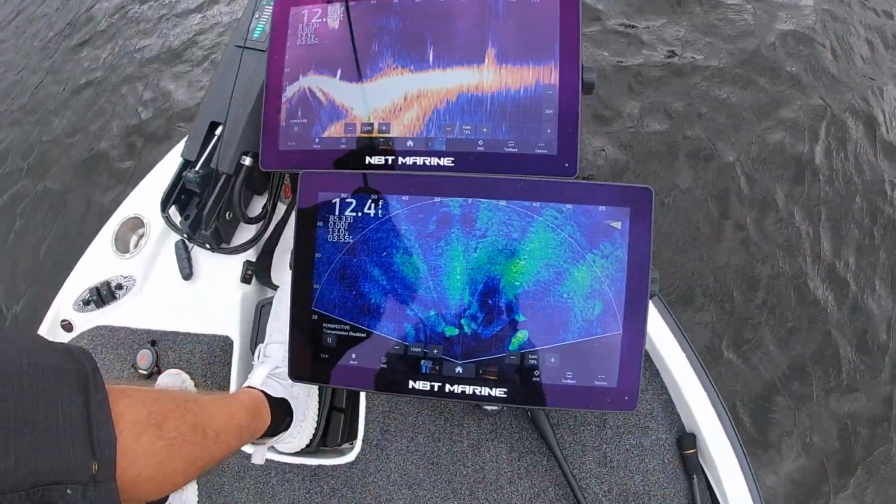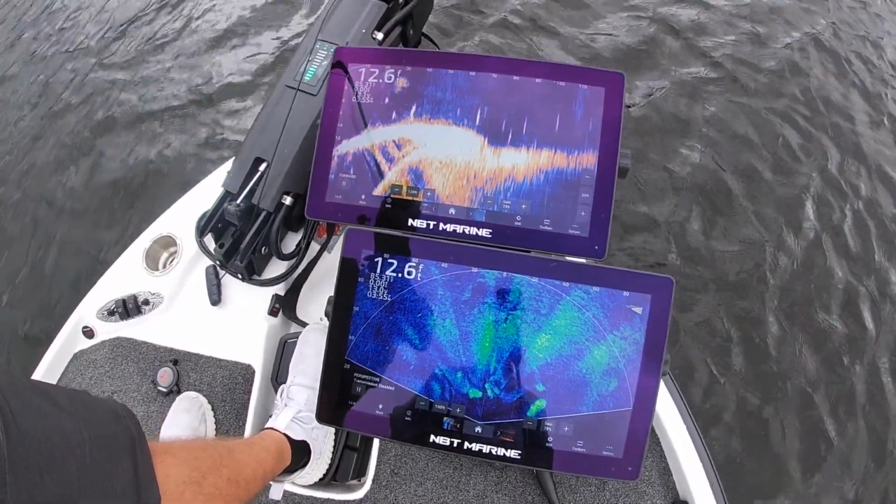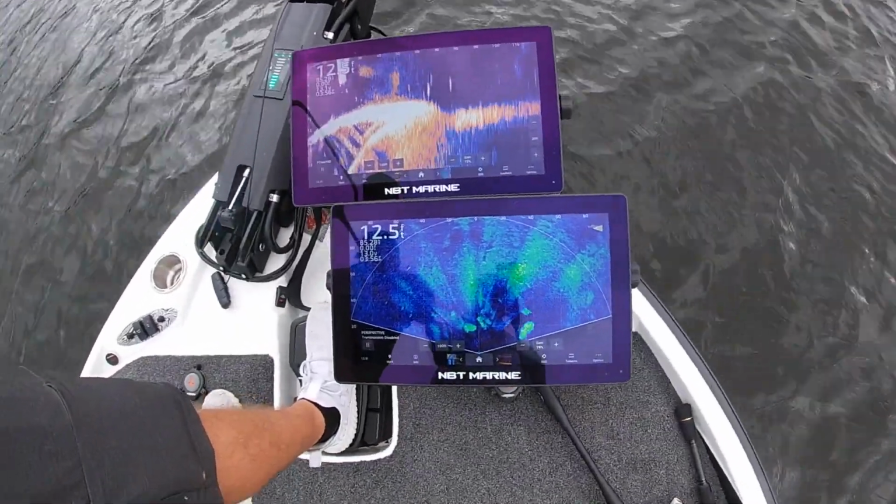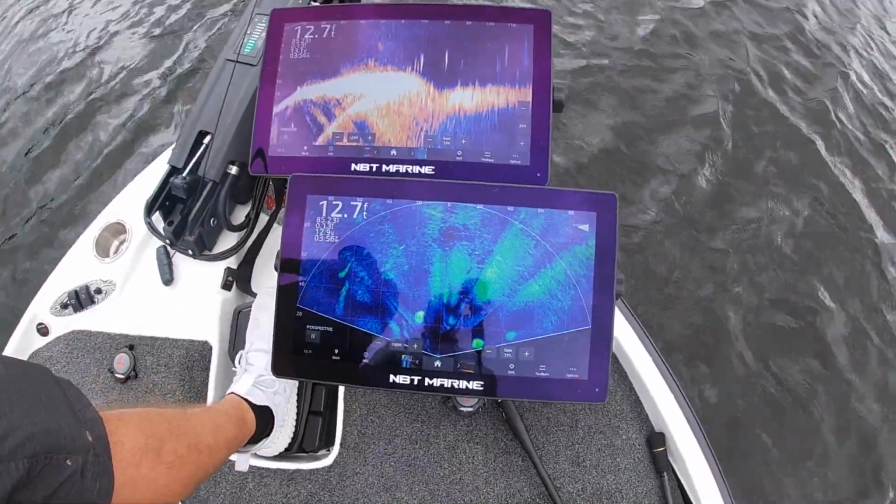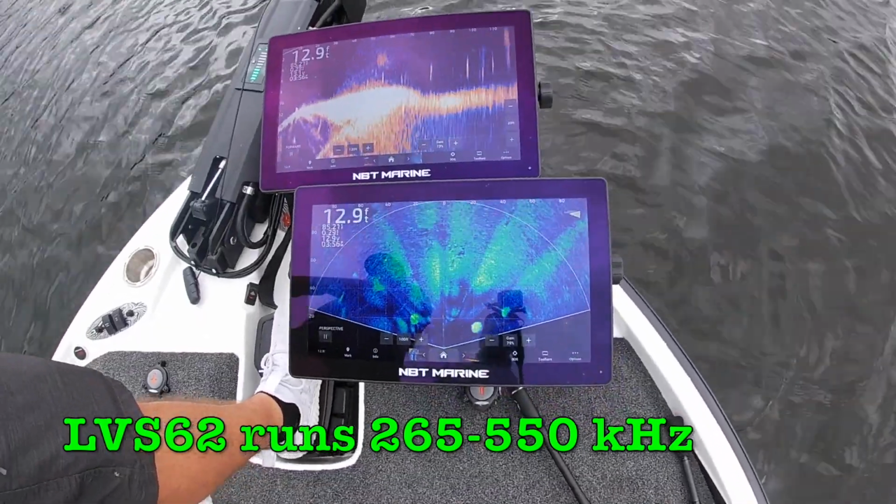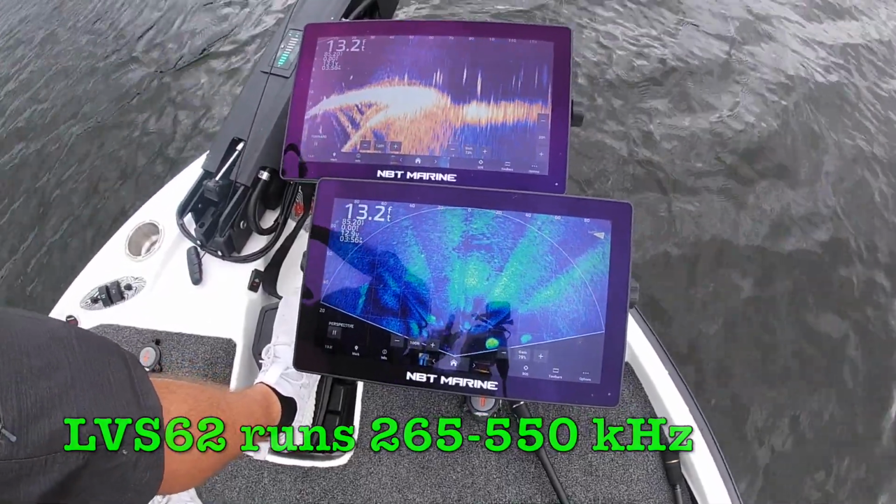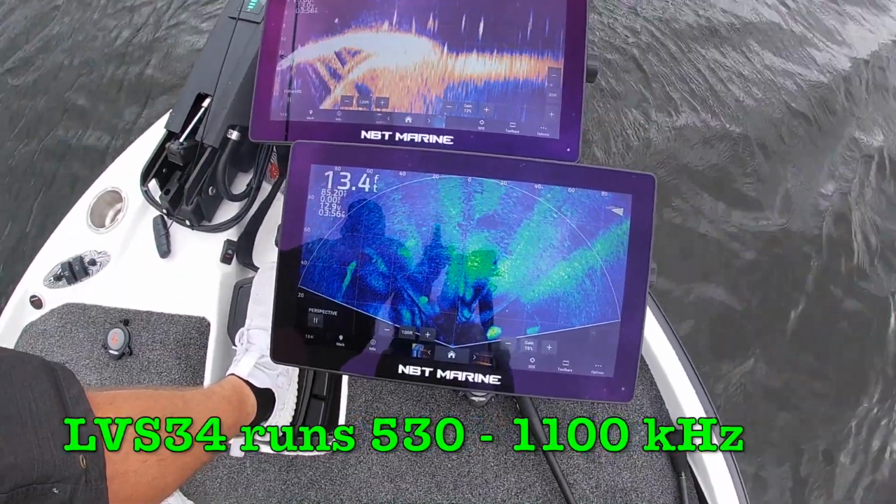Sorry about the wind noise. That's the little group of fish he caught that fish out of right there. And what we were talking about after this morning with Spencer was, a lot of those guys are running, sorry guys, had a blast of wind noise here, but you see the crosstalk going on between those units. They're both running LVS 34s. The guys that are running the LVS 62, you saw it runs below 550 kilohertz, while the LVS 34 runs between 5 and 1100 kilohertz.